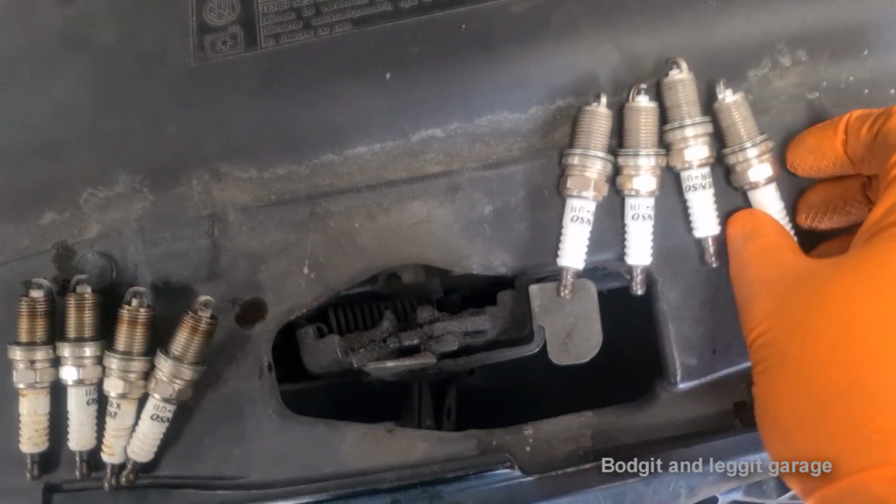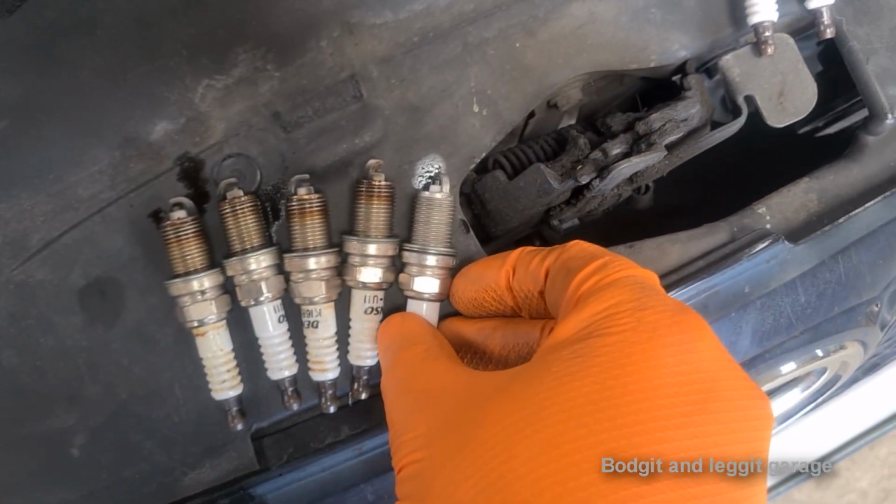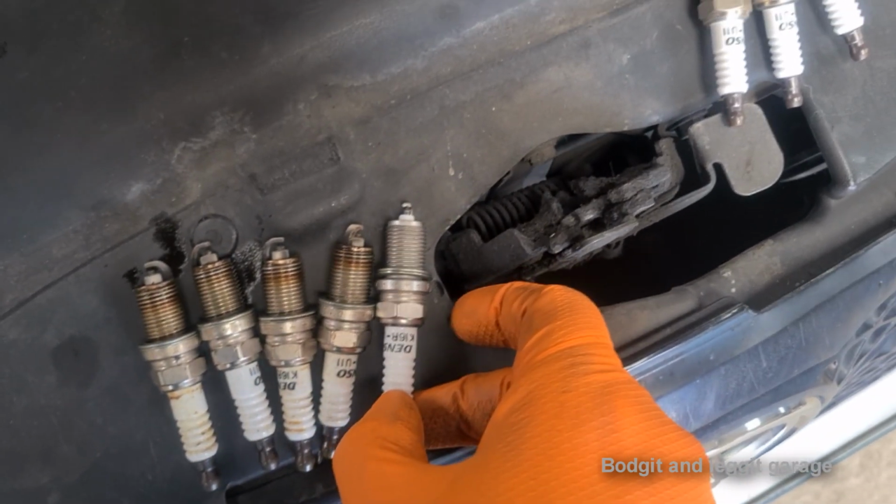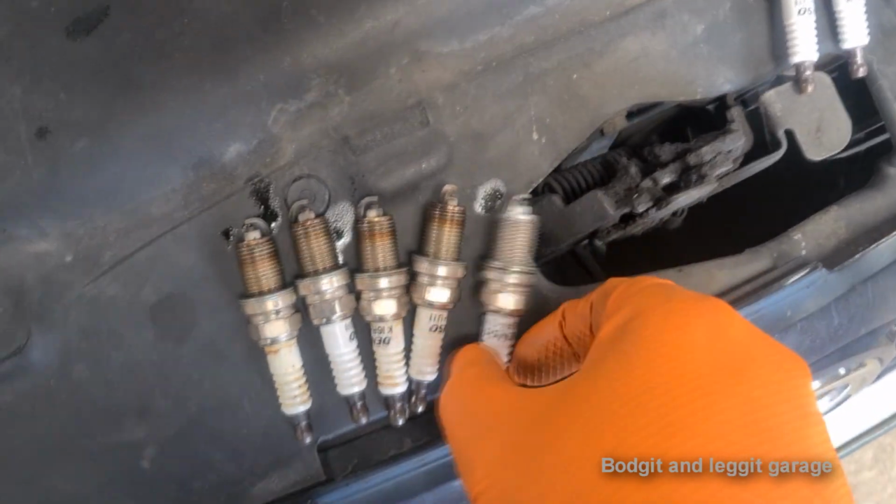I've never really seen anyone mention it, but I always do in my videos: you should always check the new spark plug against the old one. Make sure it's the same length. Now, if it's the same make and same number, you're okay, but if it isn't, you want to check, so just be aware of that.